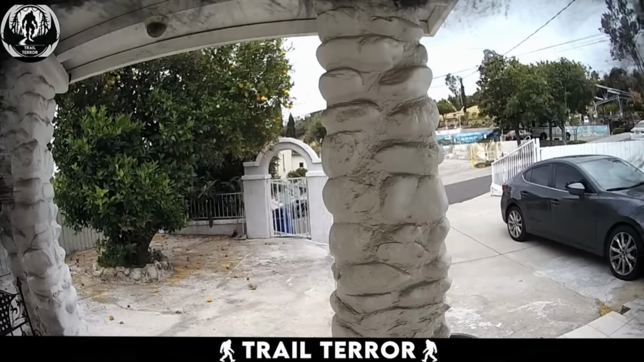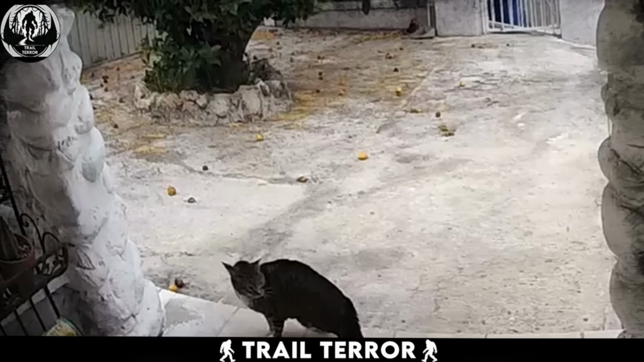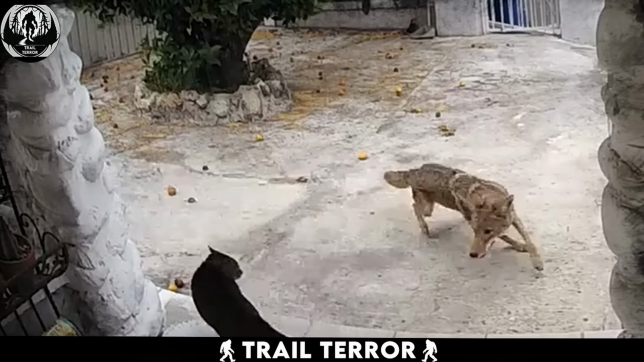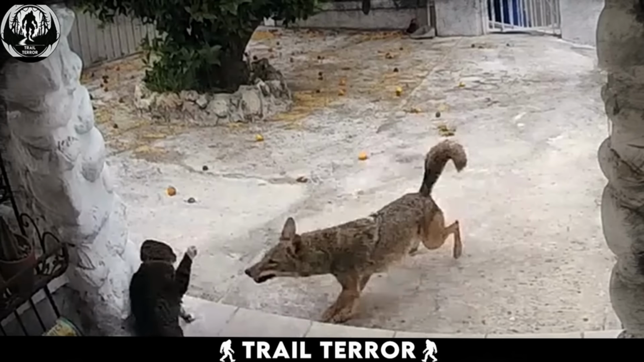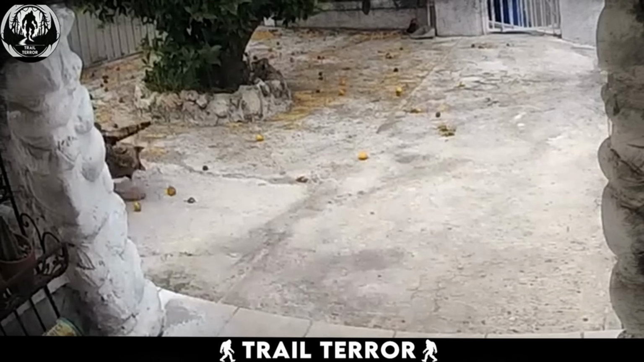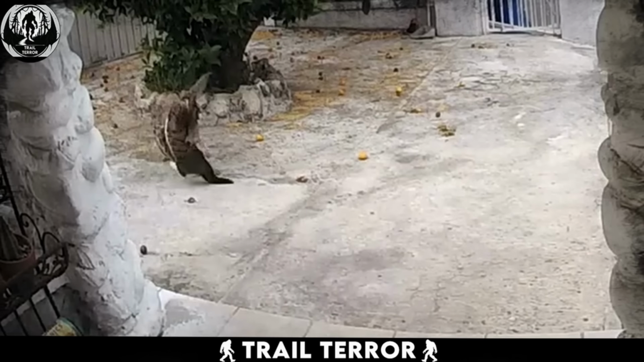Captured from the perspective of a doorbell camera, this video makes us witness a startling and tense encounter right on the doorstep of a house. The footage shows a cat seemingly at ease on the porch of the house, when suddenly, the calm is shattered. The coyote approaches and then attacks the unsuspecting cat, sparking a frantic struggle between the two animals.